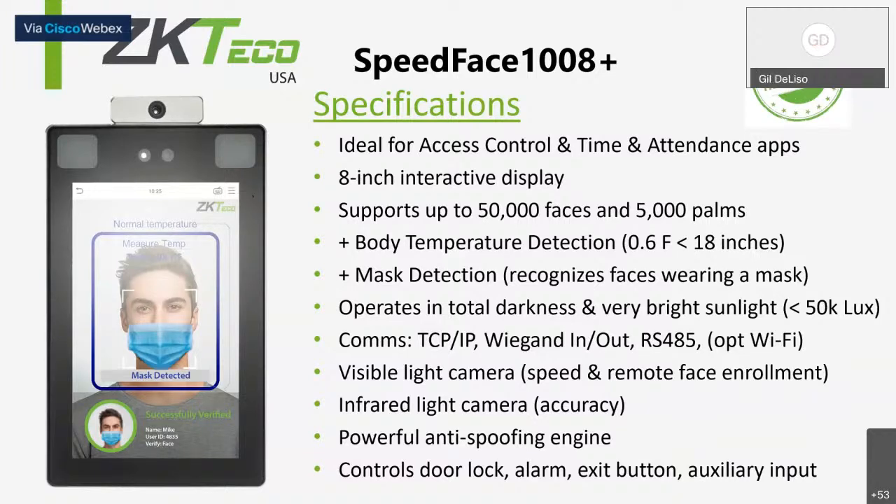What you can do is take the alarm outputs out of it right into the SMB series software, and there I believe there's a method to actually get the card information in as well. I'd have to look into that, but it certainly can be used as a temperature and face mask detection device, just taking outputs into the system.